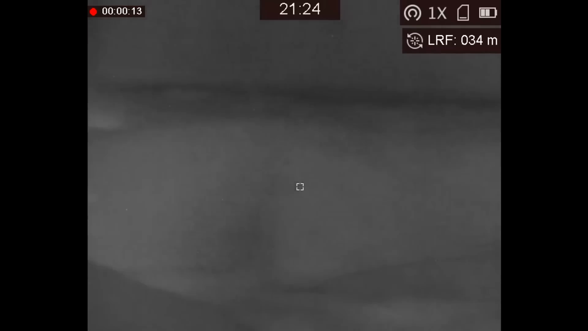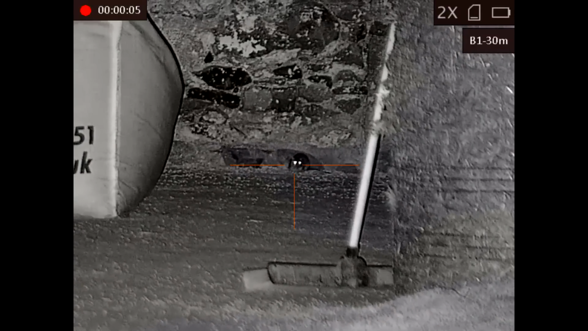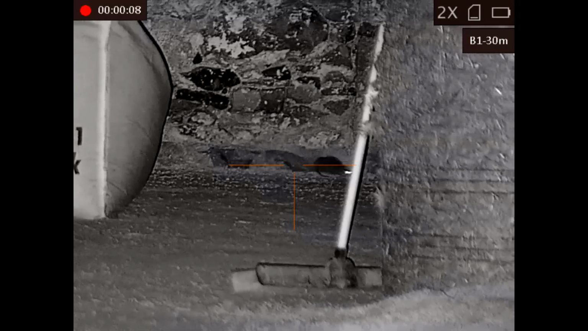Another scan round with the thermal. I see the two deceased rats on the grain pile, another one on the floor, and then, oh, there's one on the right. I think I might have fluffed this shot and not being quite steady, and I might have missed it.